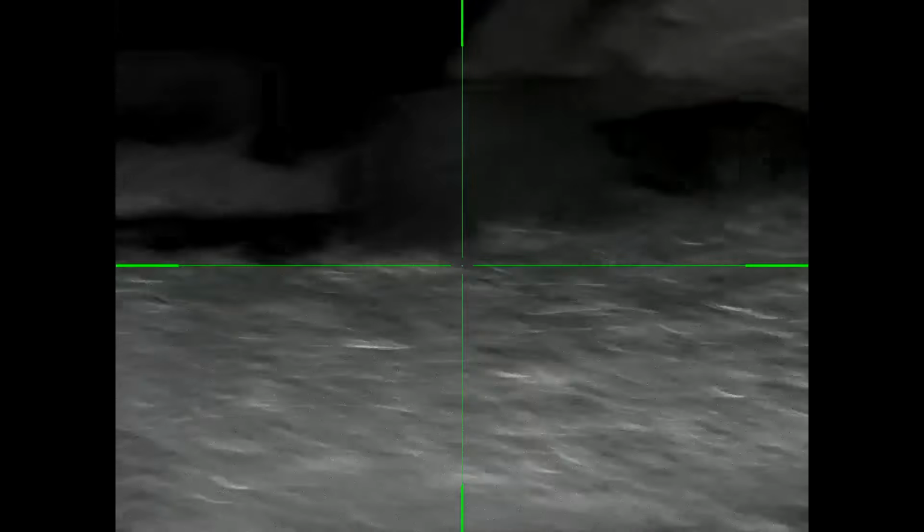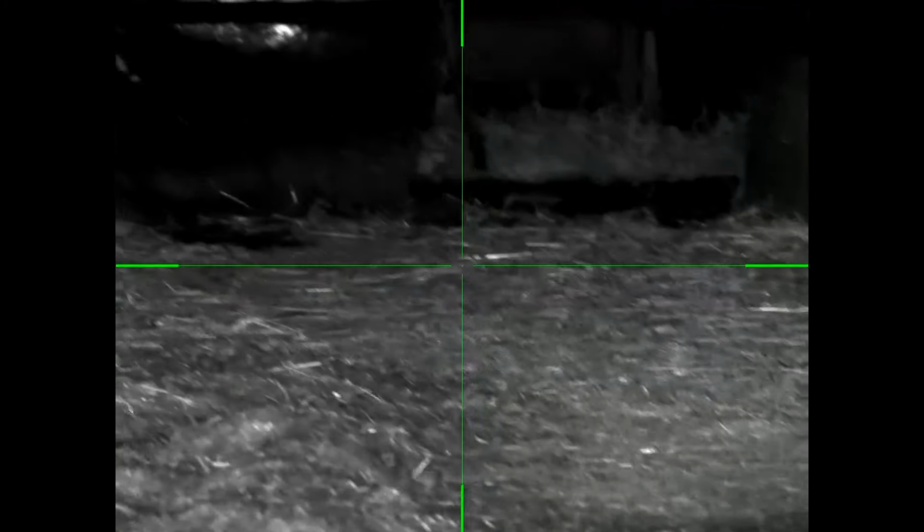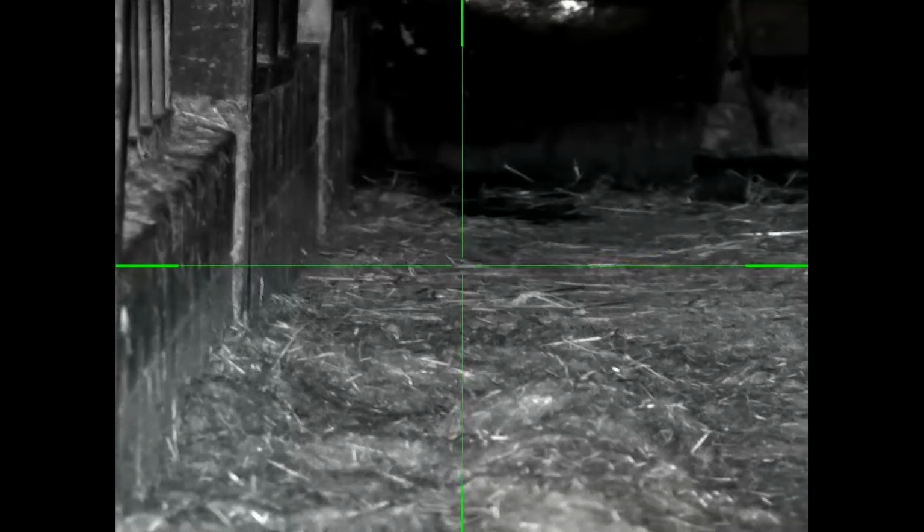Excuse me, anyone seen any rats? No? No. Anyway, let's have a look around. I'm using the HW100 in .177 sub 12 with the PAD DS35 scope with a ballistic calculator. Really handy for the close-up ones when you're trying to get your holdover right. Anyway, let's crack on, see if we can get any rats.